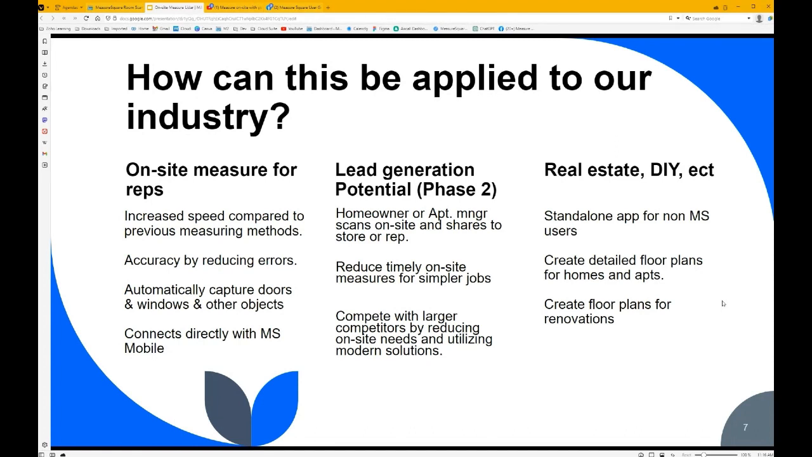It will increase the speed compared to previous measuring methods that we just talked about. Accuracy can be increased just by reducing errors alone on top of the accuracy of the device itself. One of the very nice benefits is it will automatically capture doors and windows and other objects. So obviously in MeasureSquare, for example, you can measure out doors, drop in windows, measure those out with the laser or Bluetooth device. But this can do that all at the same time, so it doesn't have to be a separate step.